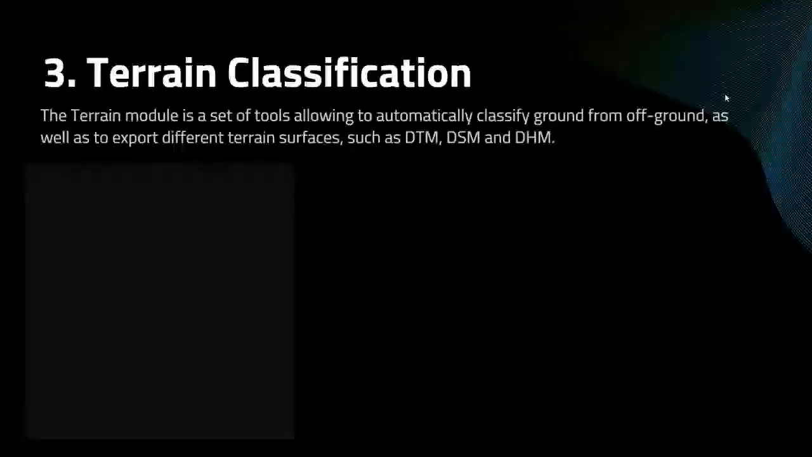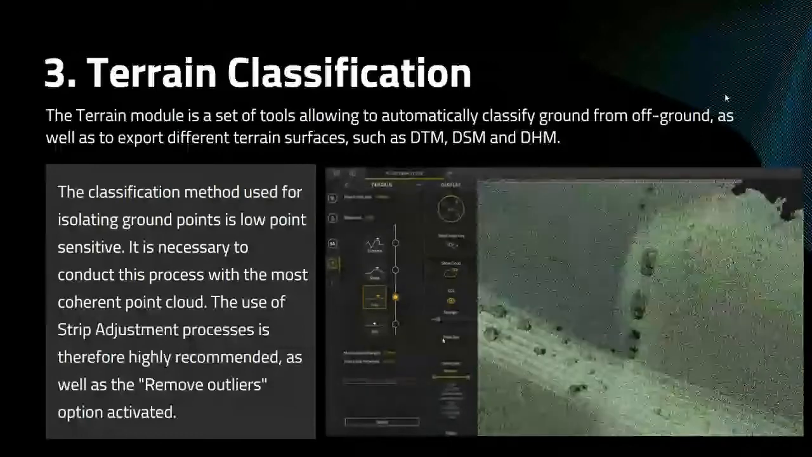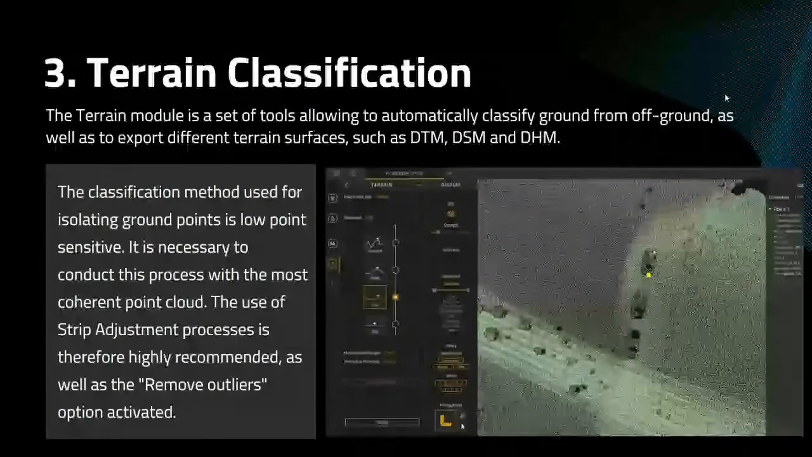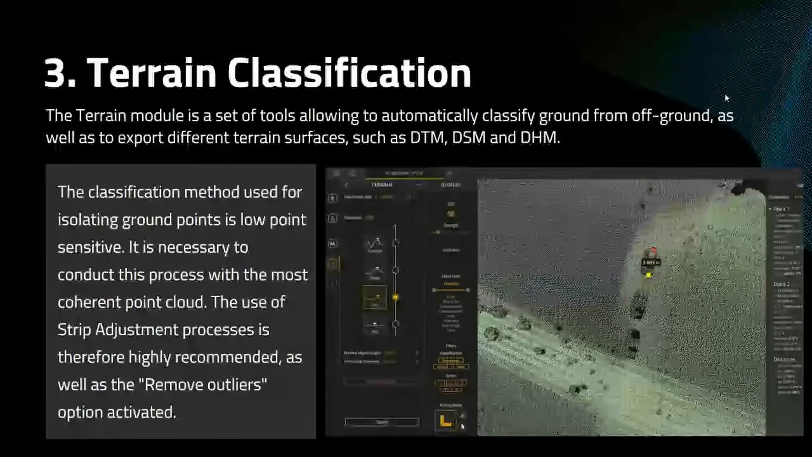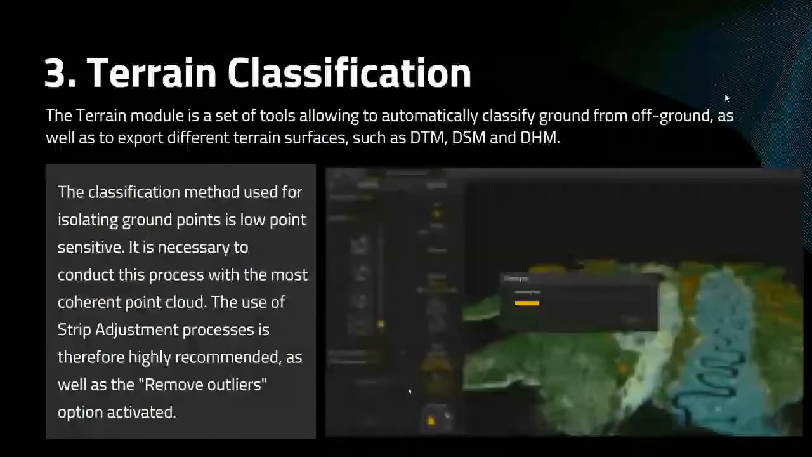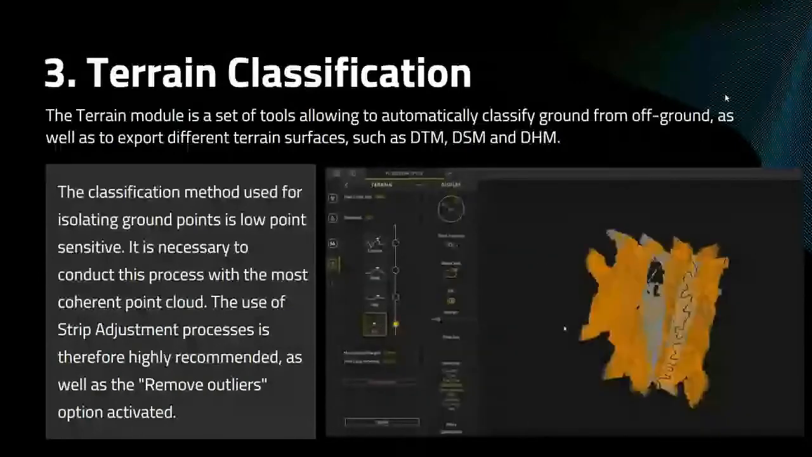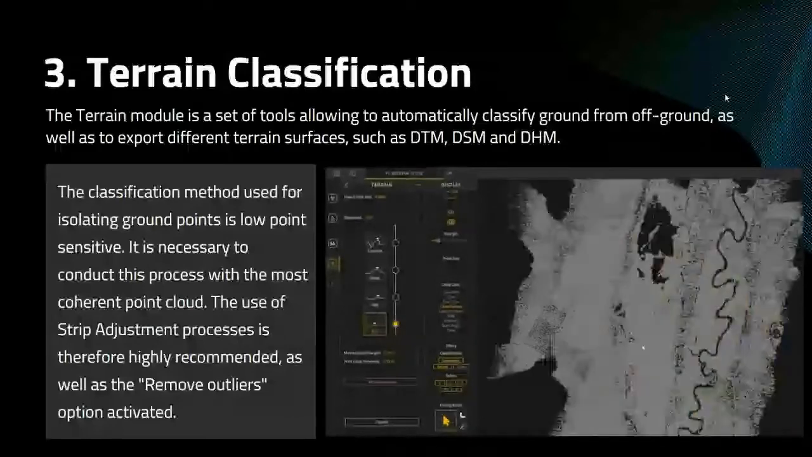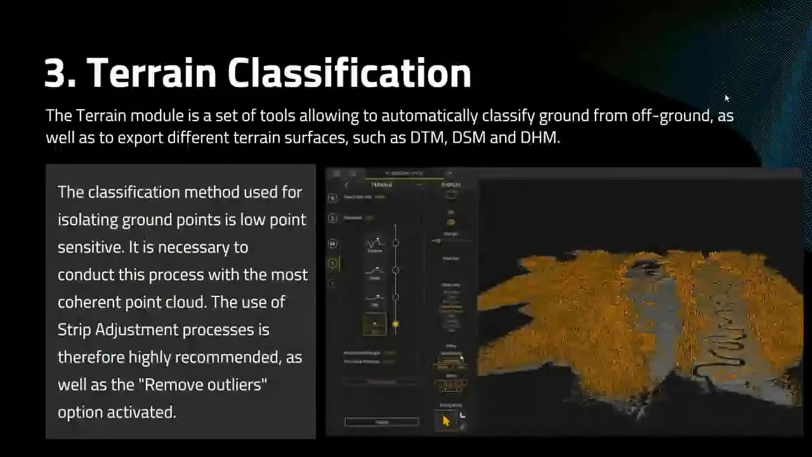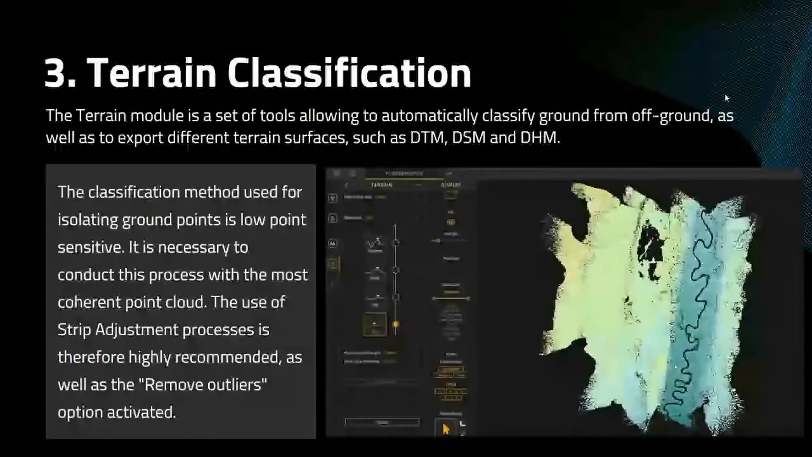Next is the terrain classification. So this is basically the algorithm where the software is going to automatically select whether points are ground versus non-ground. Now, there are a couple of parameters we're not going to get too far into, where you saw myself measuring some points on the ground there. But basically, this is really highly recommended because it's going to do a really good job classifying our points as non-ground. And then it's going to let us export out our terrain models right after that, because we now have points that are classified as only ground, removing all of our vegetation.